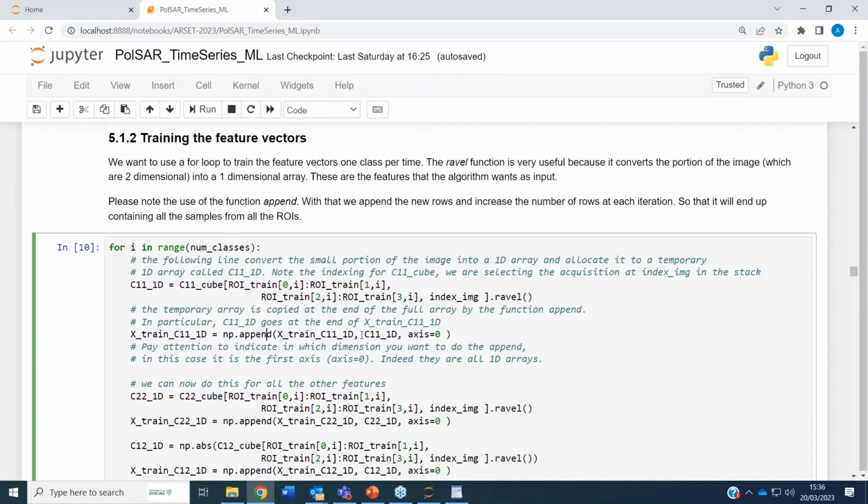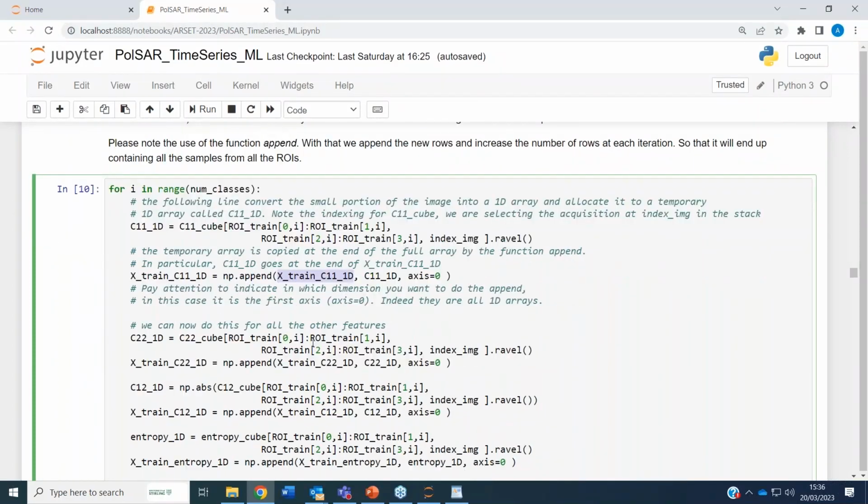Then in this line here, we append these values, this 1D array, to a previous one, which contains our full column of the feature vector. In this case, it is the column representing C11. So this X train C11 1D is the column of the feature vector, which we call X train, containing C11.